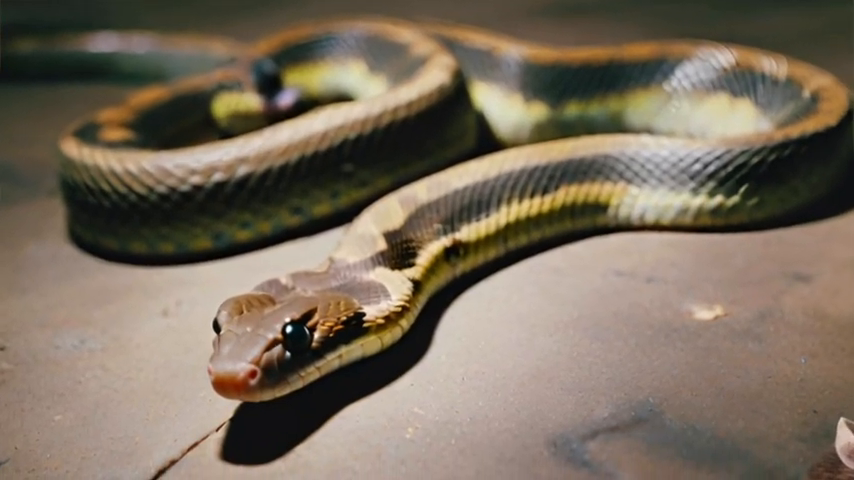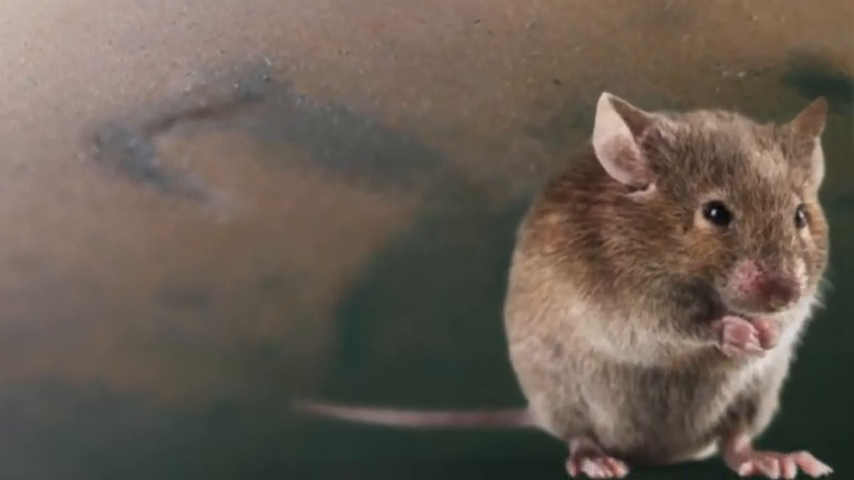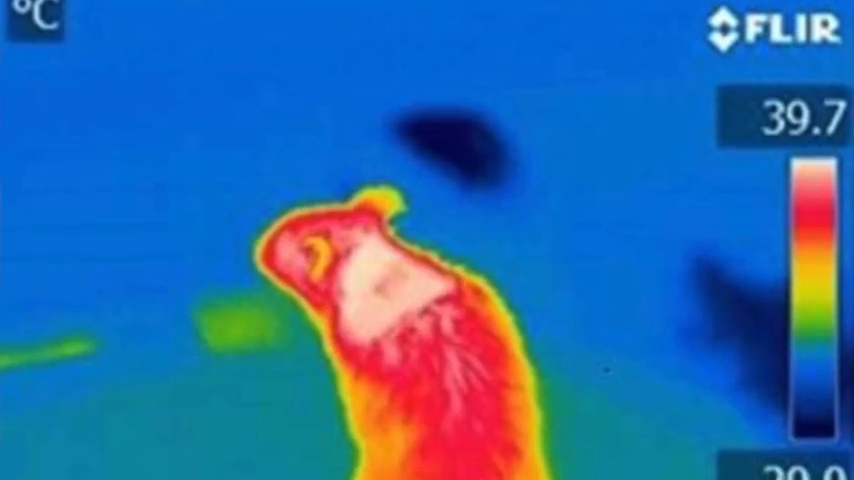Do you want to see what a snake sees? And not be afraid anymore in the dark? And do you want to know why I wished to have the snake's capacity to find a mouse?